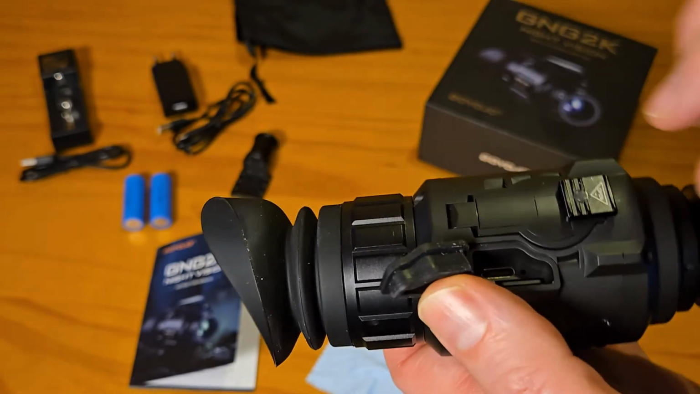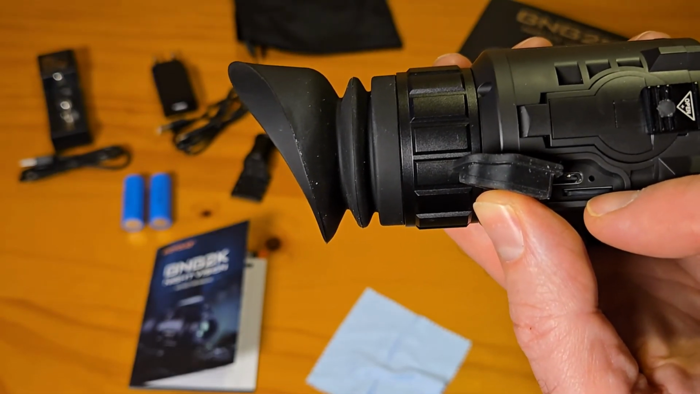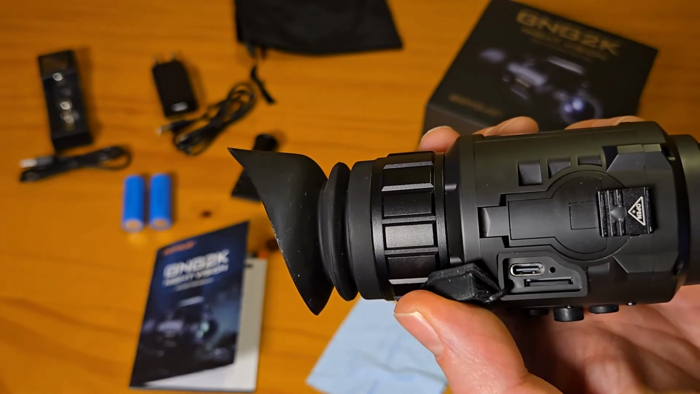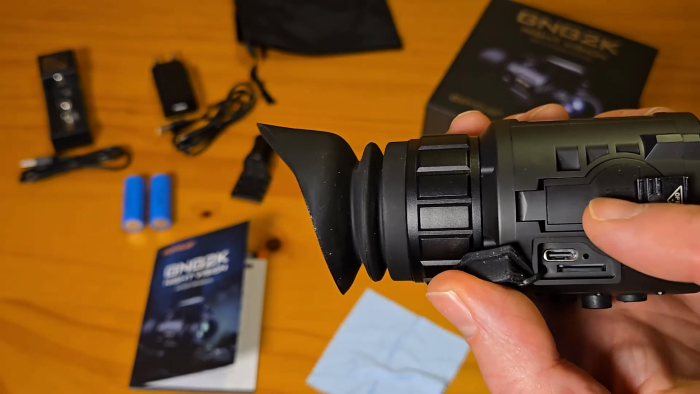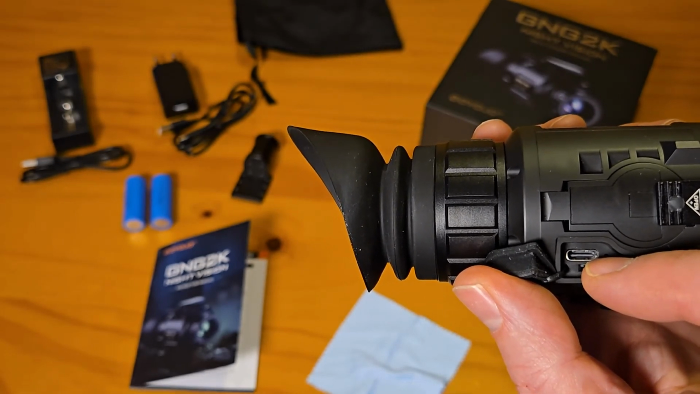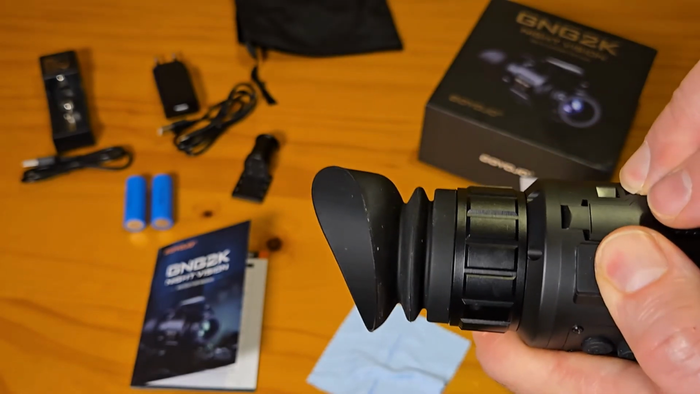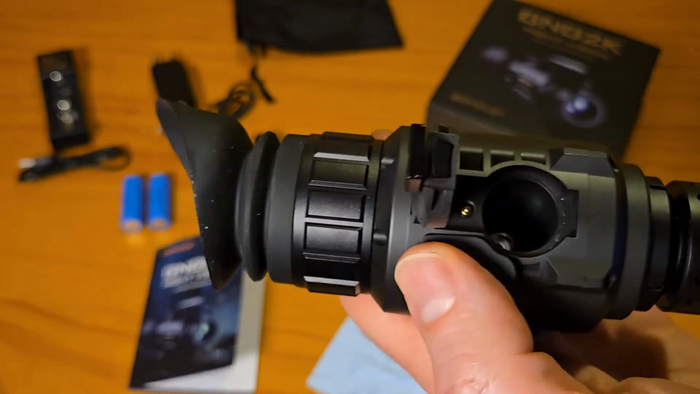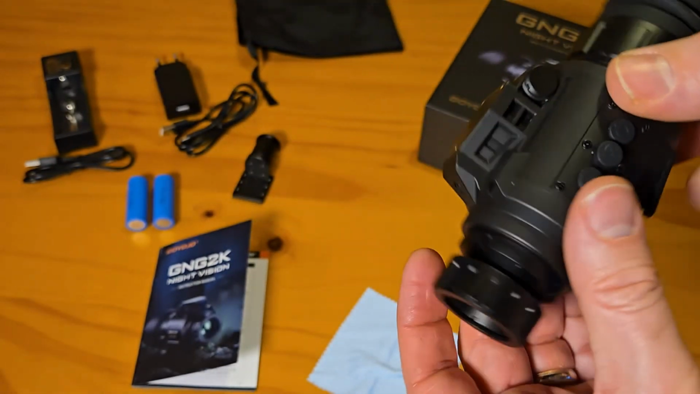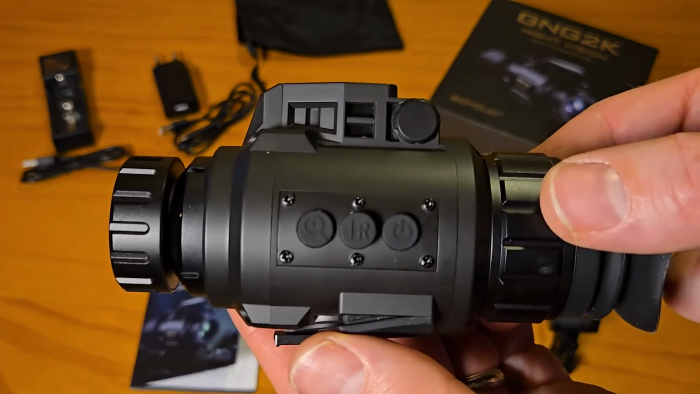It does come right in the box too, I should mention, with an SD card. So the SD card is installed in there. I believe it's a 16 gig SD card. You've got your USB-C port there, where again you can use that to charge the unit if the battery's in there, or also to transfer videos and photos from the unit. And the battery just goes right in this little slot right there. Very easy. But you really don't even need to take that out, because you can just charge this by plugging it into USB-C.